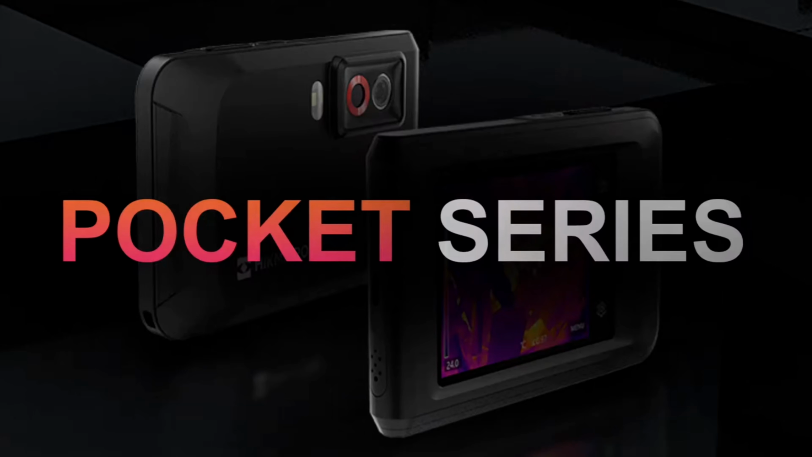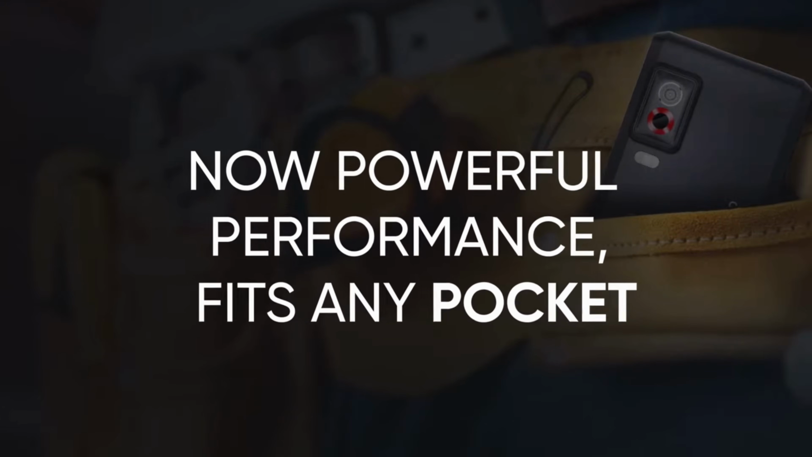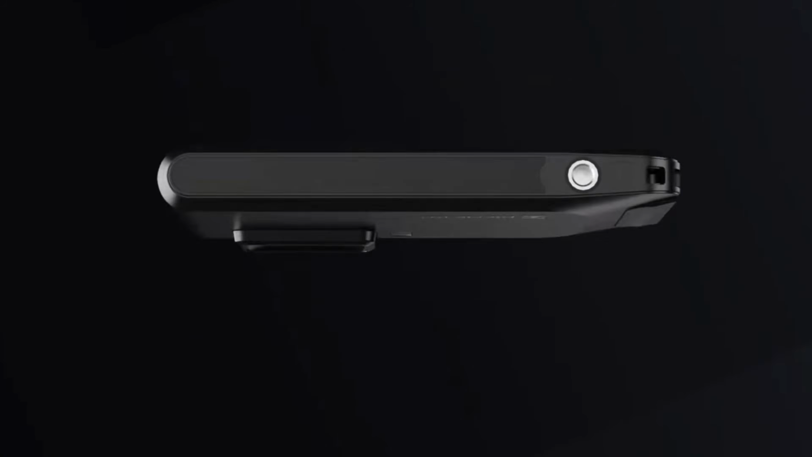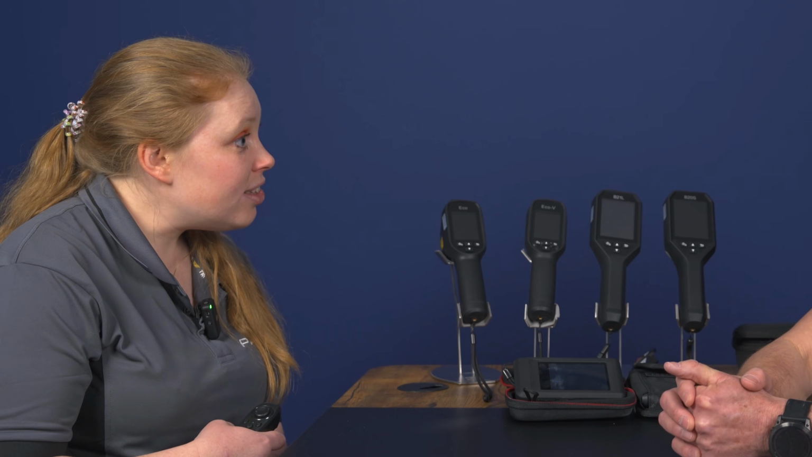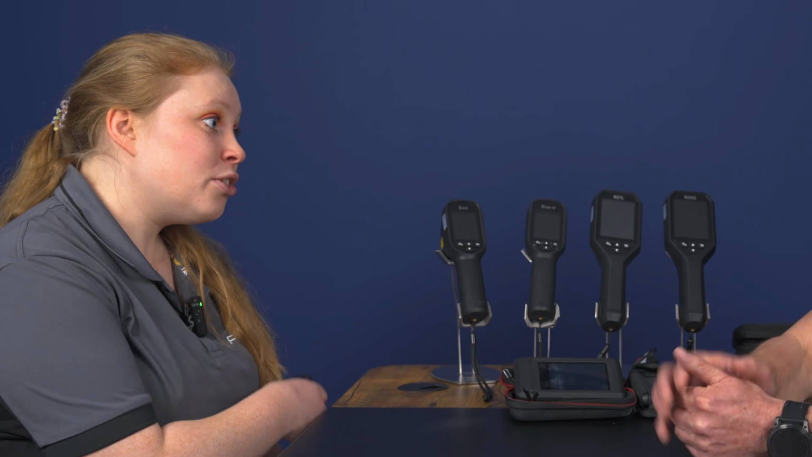So now we're moving on to the Hikmicro Pocket thermal cameras. So that is the PocketE and the PocketE, which are, depending on which model you sort of go for, £50 to £200 more expensive than the ECO Series. So please could you explain why that is? Which features do the Pockets offer that the ECOs don't?